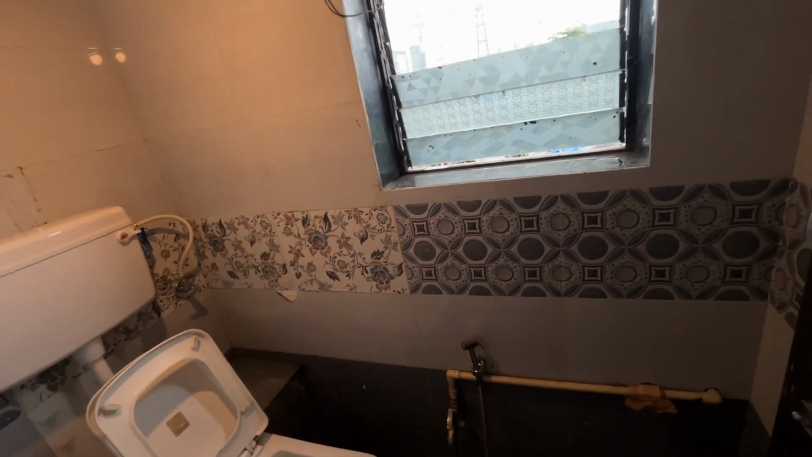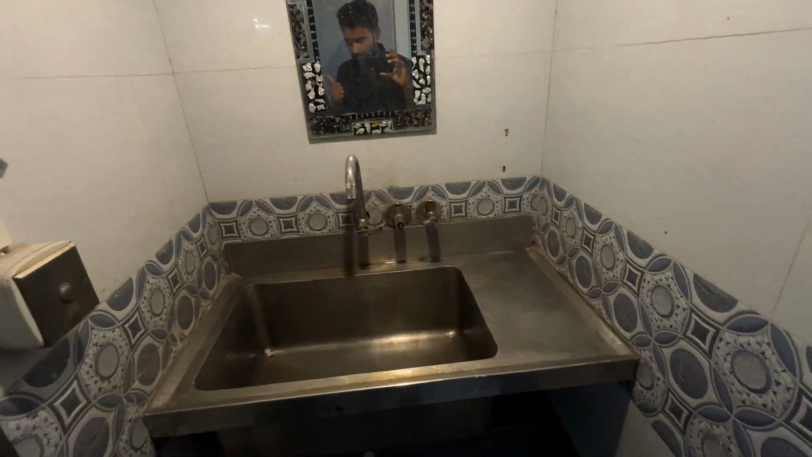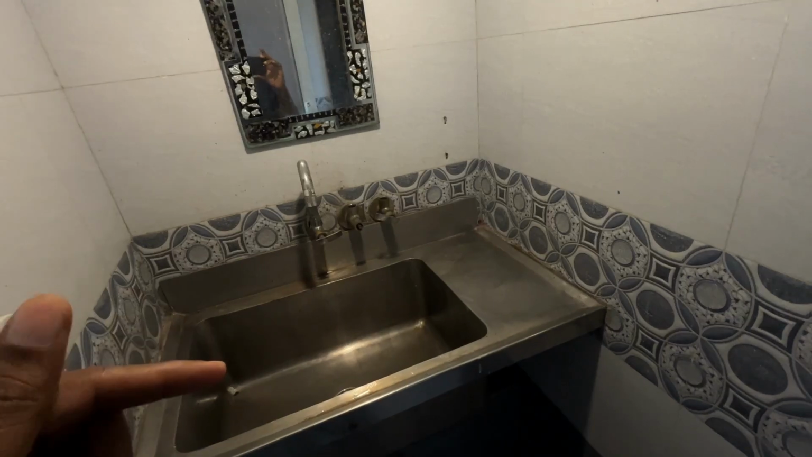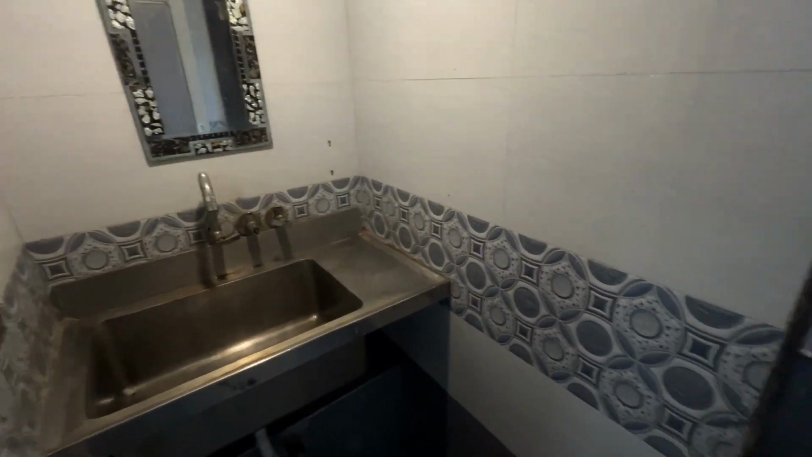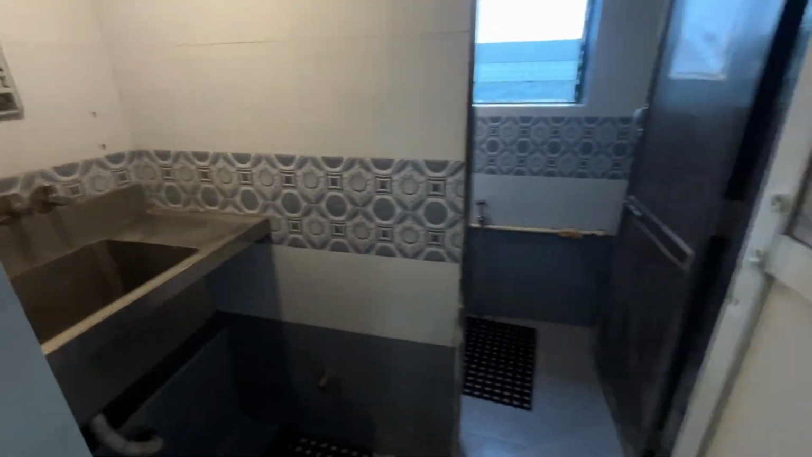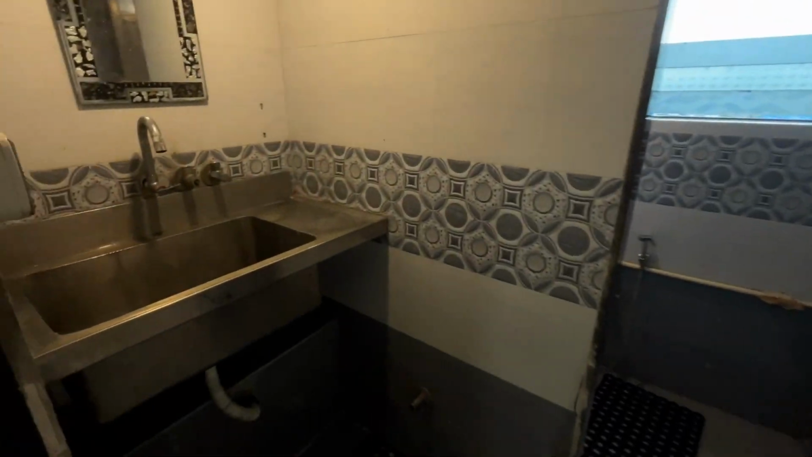Another one, if there is some issue with your hot water, we can use very chilled water, where we pour the chilled water and check where it goes with the thermal camera detection. So this is a particular bathroom, and now we are explaining how we have to do it.